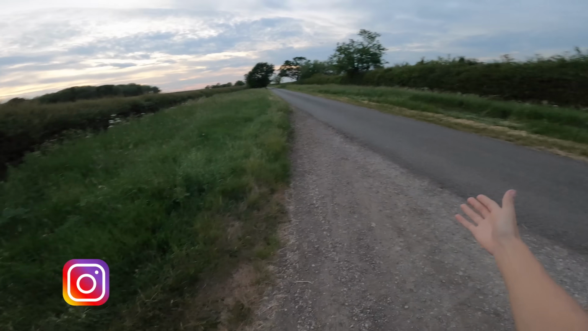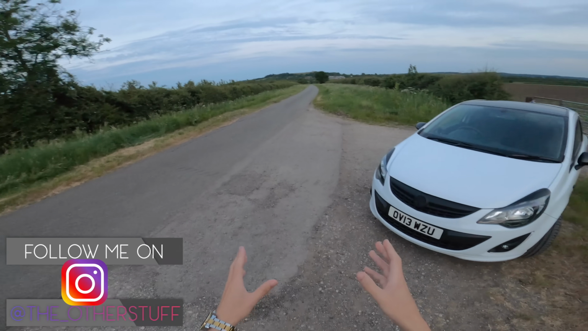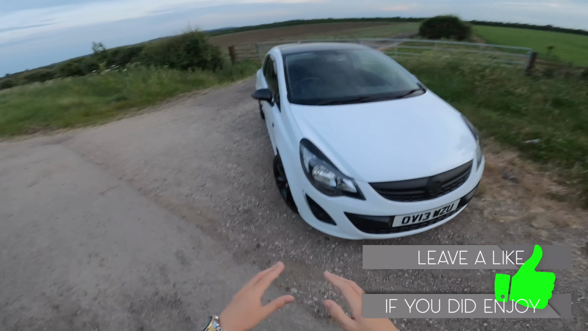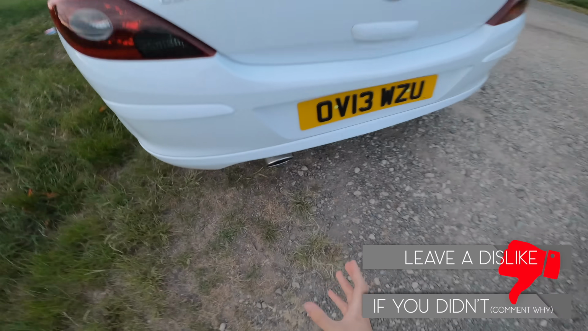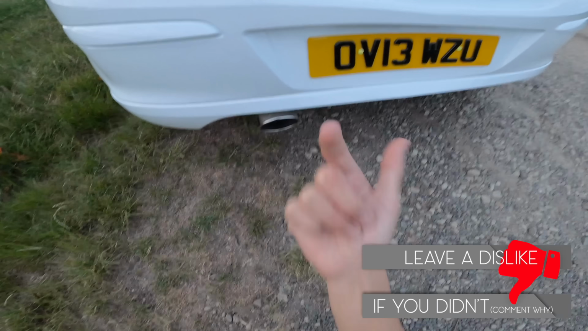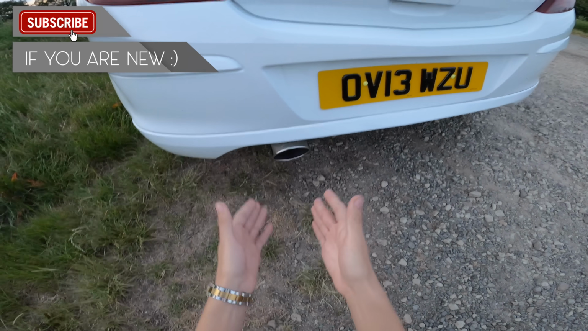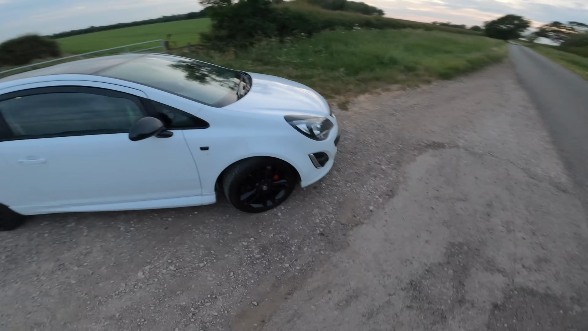We are currently in the middle of fucking nowhere and we are going to be driving to my local town today in the whip. You know, we are going to go to the local McDonald's. It's been a while since I last did a POV drive, but we've now got a Cobra Sport exhaust, which basically means it's fucking beautiful. Yeah, we're going to drive to town.